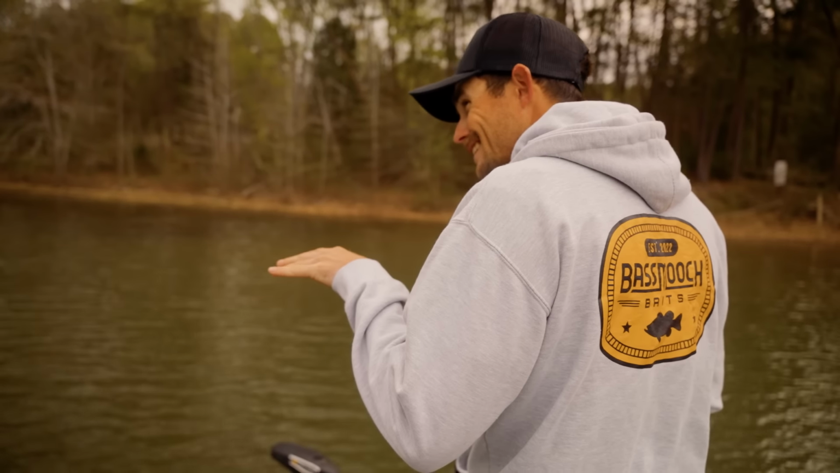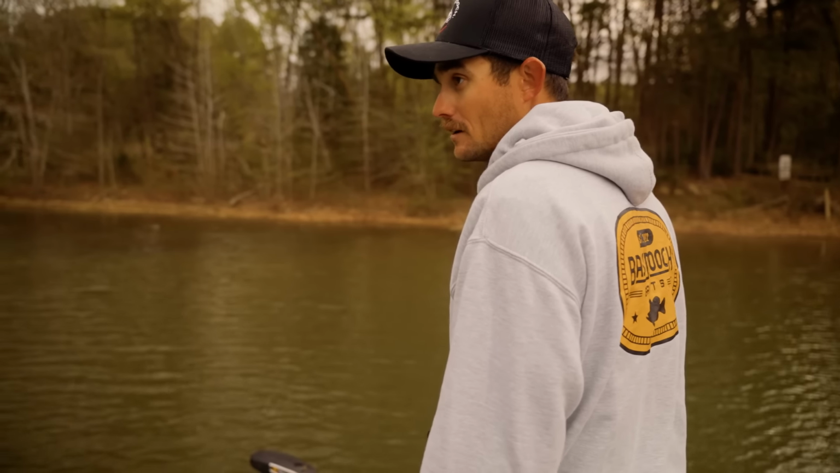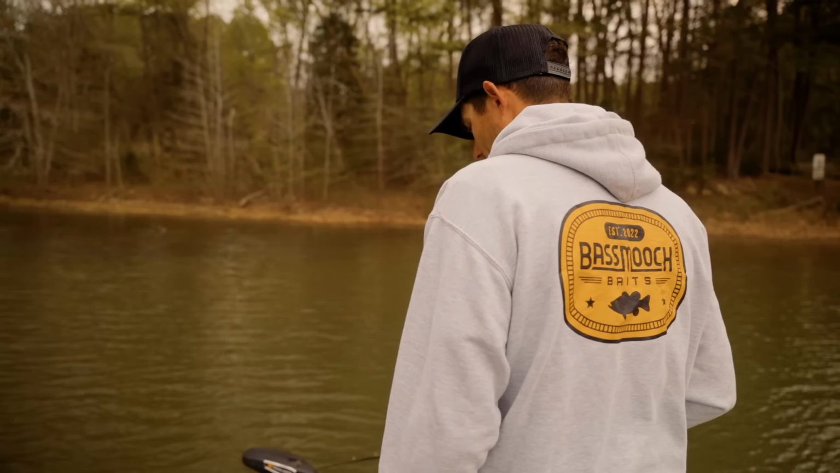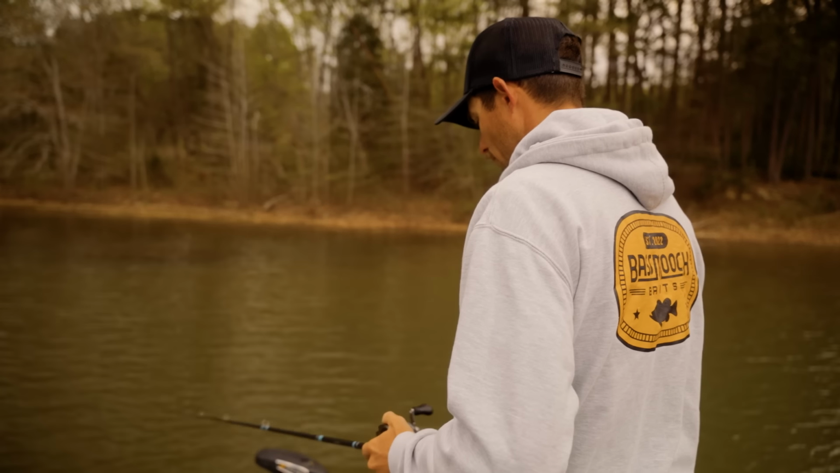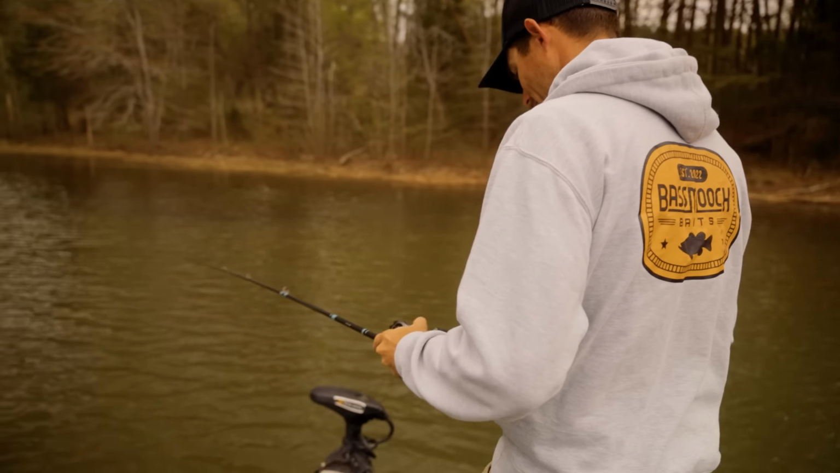You might just see a little flash, but not a whole big giant dot sitting there. A lot of times you're making a lot of casts, but you get a more reaction bite up shallow usually. It sucks because you gotta make a lot of casts, but those fish up there shallow usually want to feed, so they'll bite a lot quicker and easier for you.